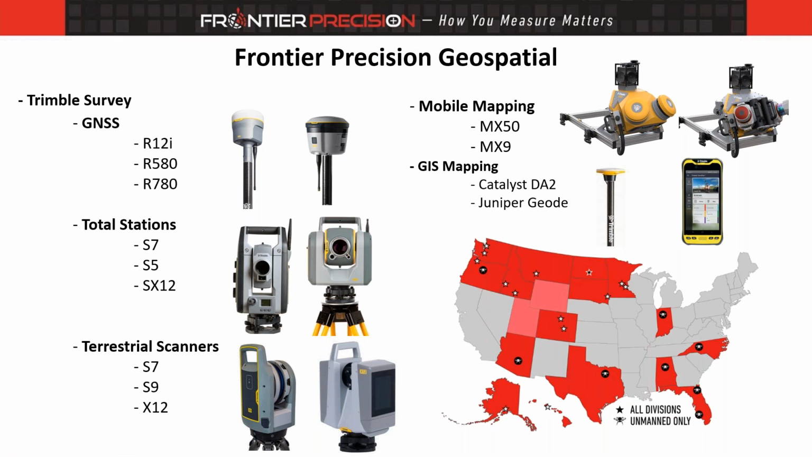So first of all, my name is Steve Richter with Frontier Precision. There's going to be some folks on the team from the geospatial side of our company talking about how we use some of these sensors that you see here to augment some of the UAS projects that could be done in the field. Again, whether it's photogrammetry or LiDAR.